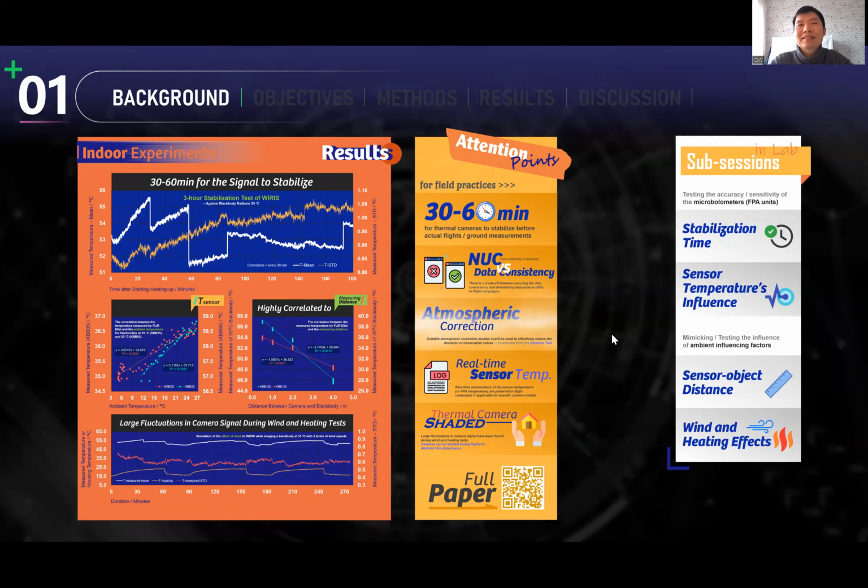This conclusion is a bit different from previous conclusions from other researchers. Normally, people suggest 10 to 20 minutes, but we found that the signals will not be stabilized before the first half an hour at least. So that's the first conclusion.